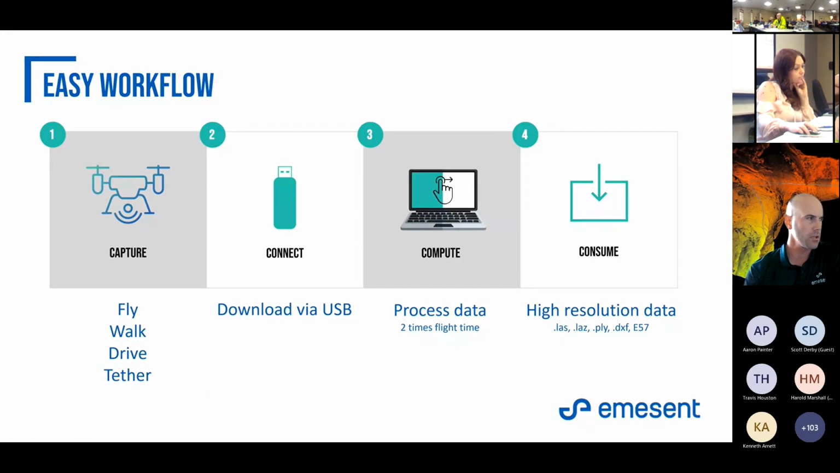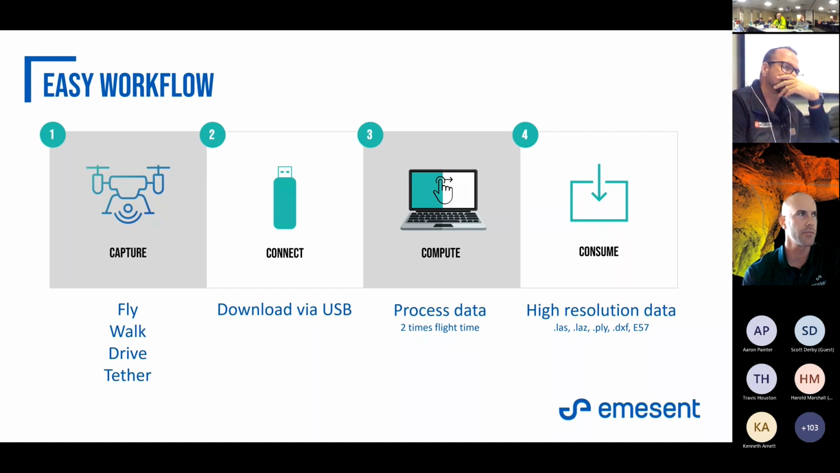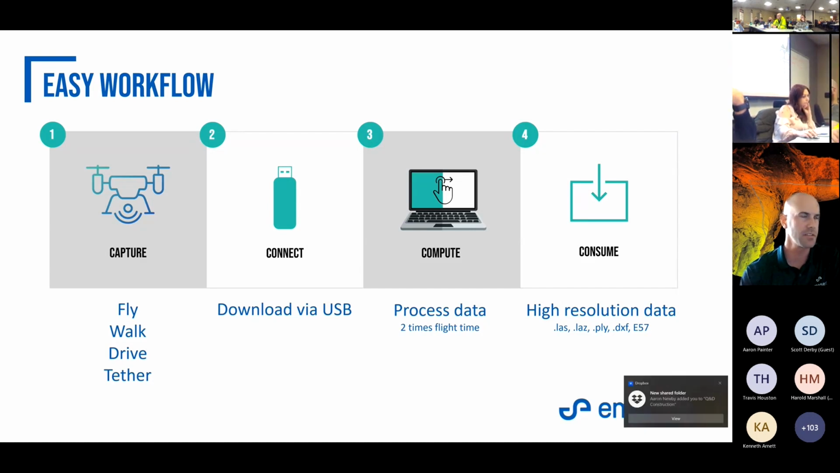I want to allow enough time for questions and answers here at the end. So I was kind of touching on the workflow. You're going to get that point cloud by any means necessary: fly, walk, drive, tether. That 500 gigabyte hard drive that's stored on the Hovermap itself, you plug in your hard drive, the software knows exactly which scans have already been offloaded. Once they've been offloaded, it actually keeps them on board in the event that you need to pull them off again, but it will cycle through the latest scans that haven't been downloaded and put those on your USB drive.